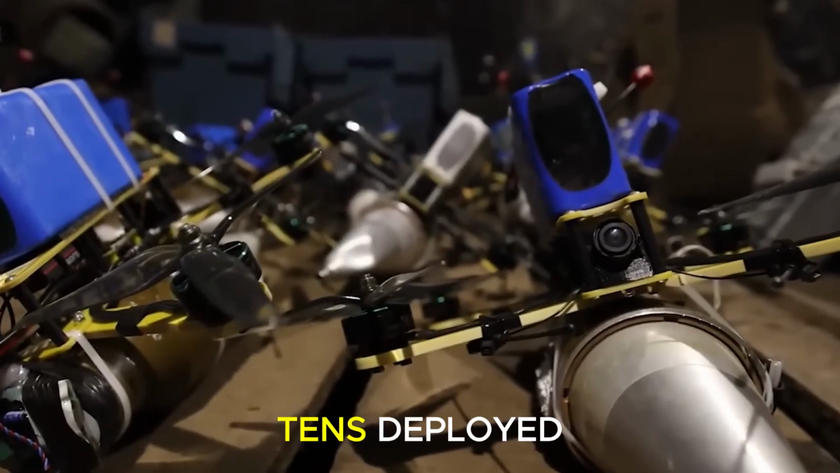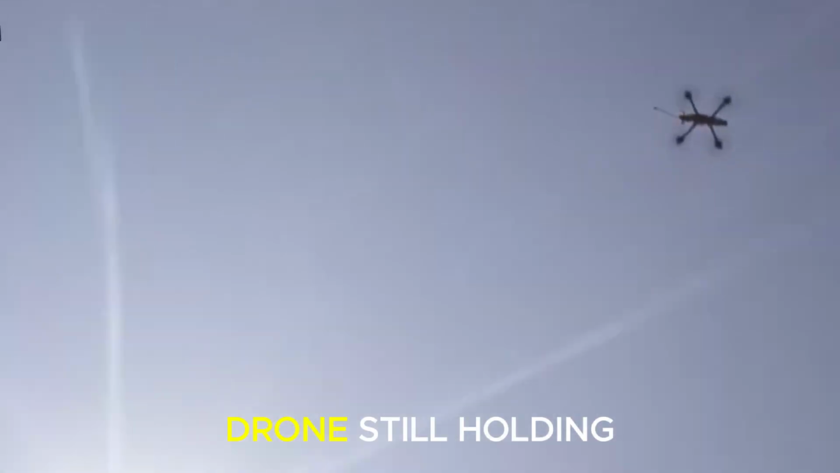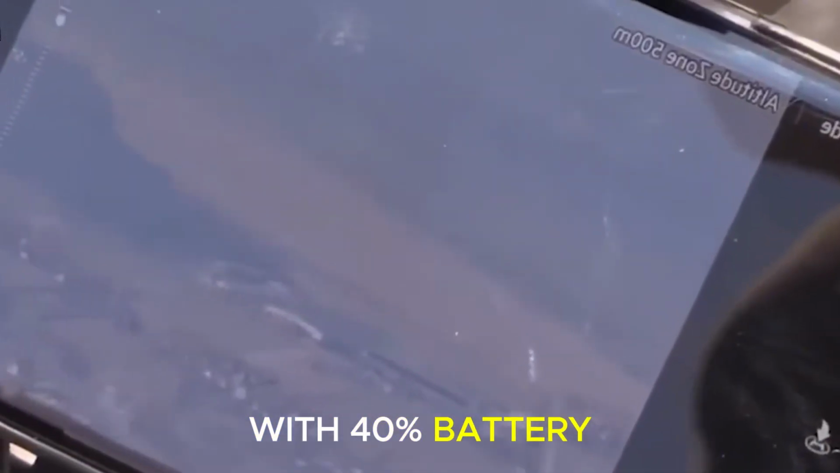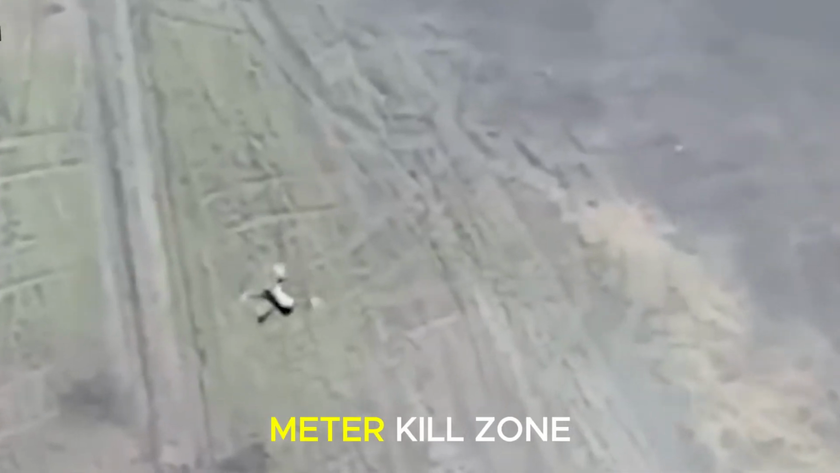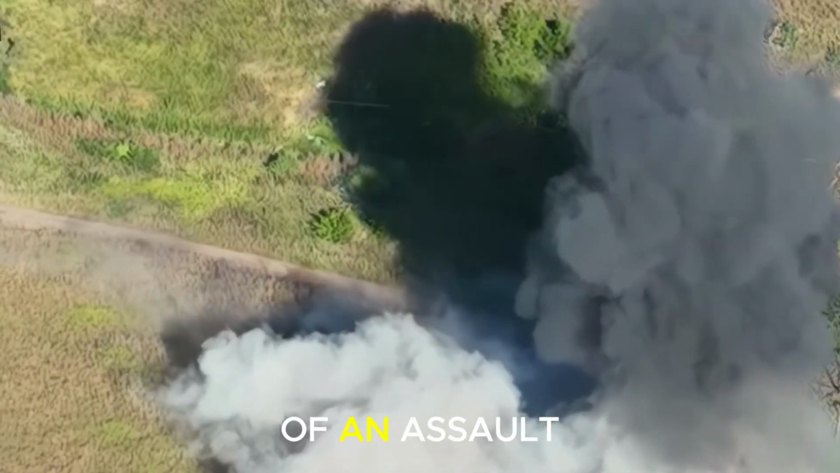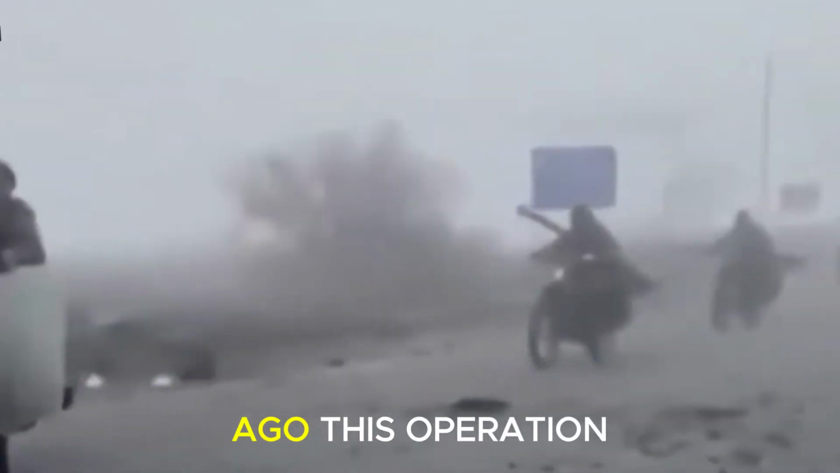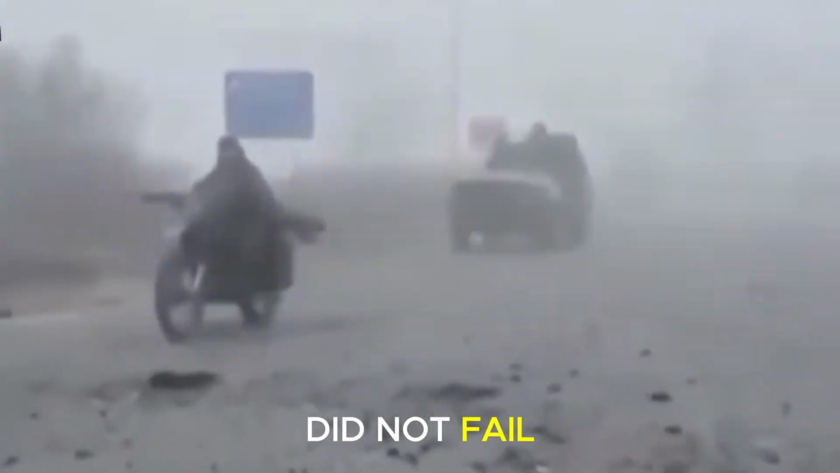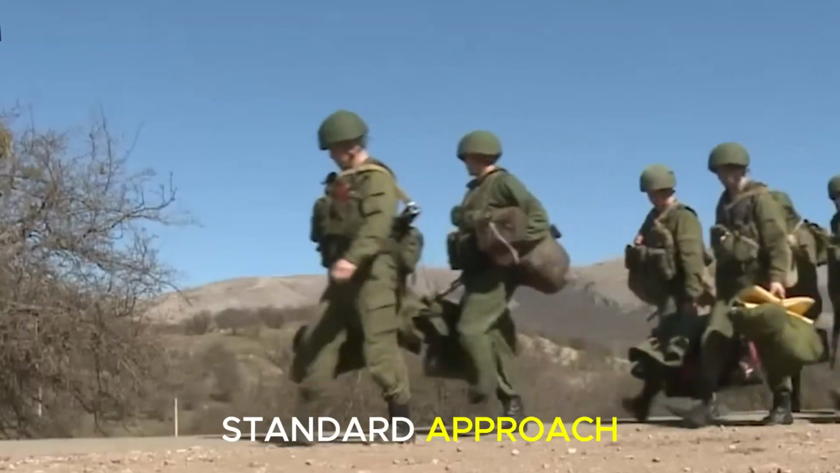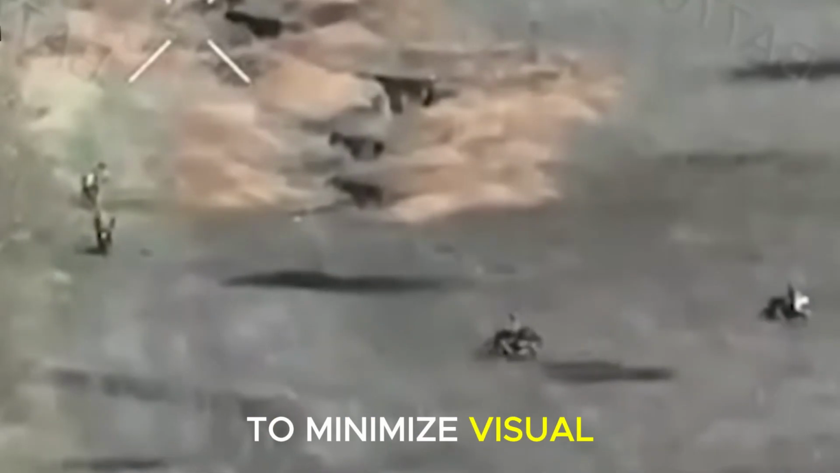4 Ryrog 10s deployed, minimal artillery fire, and 1 scout drone, still holding station at 280 meters with 40% battery. Below, across a 400-meter kill zone, lay a burning trailer, a shattered quad, and the wreckage of an assault element that was 20 strong just 10 minutes ago. This operation did not fail due to basic errors. They utilized a standard approach, maintained correct spacing, and used darkness to minimize visual detection.